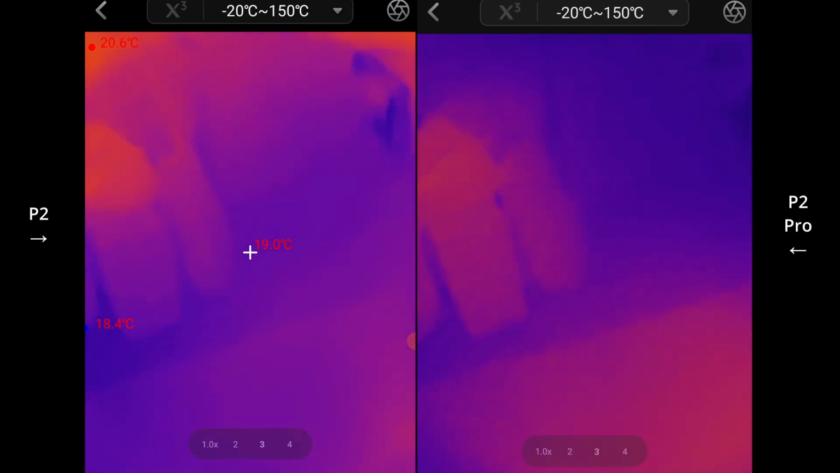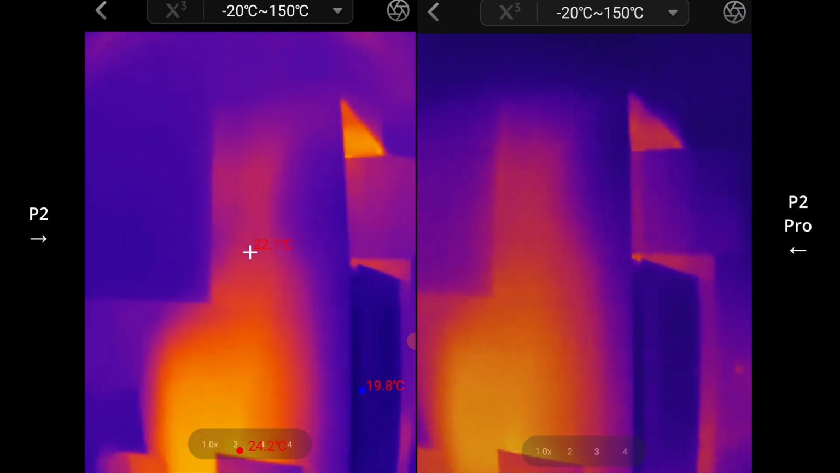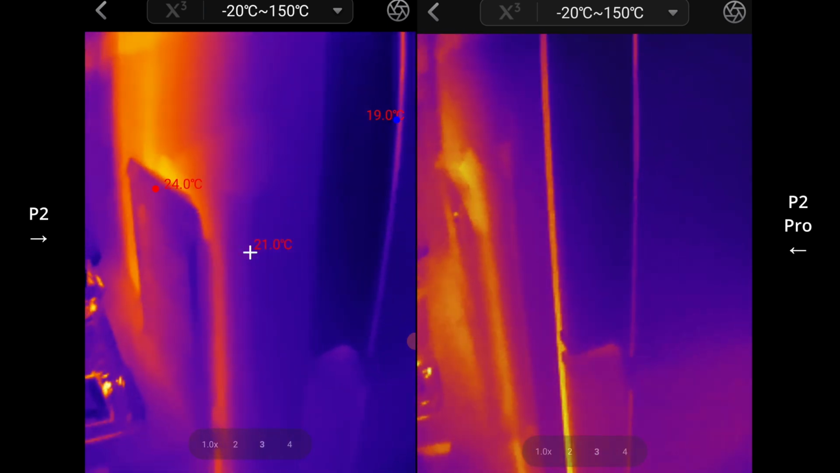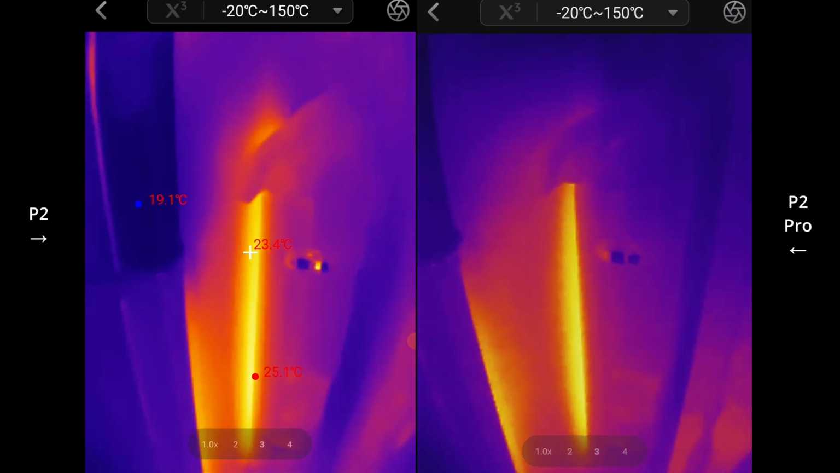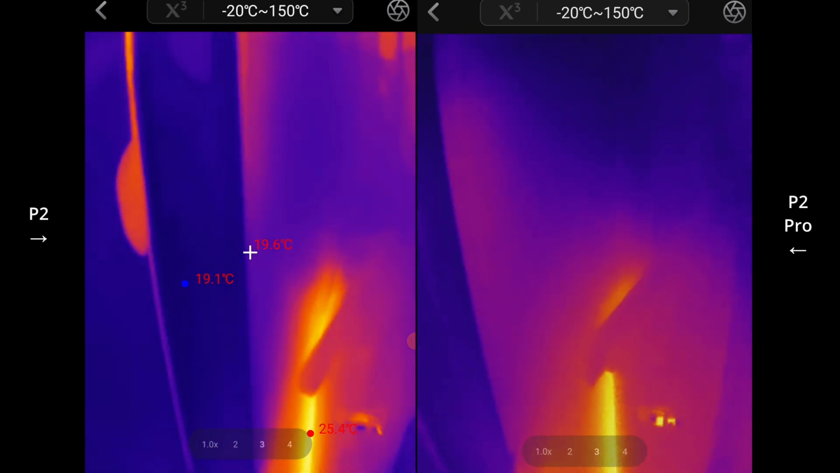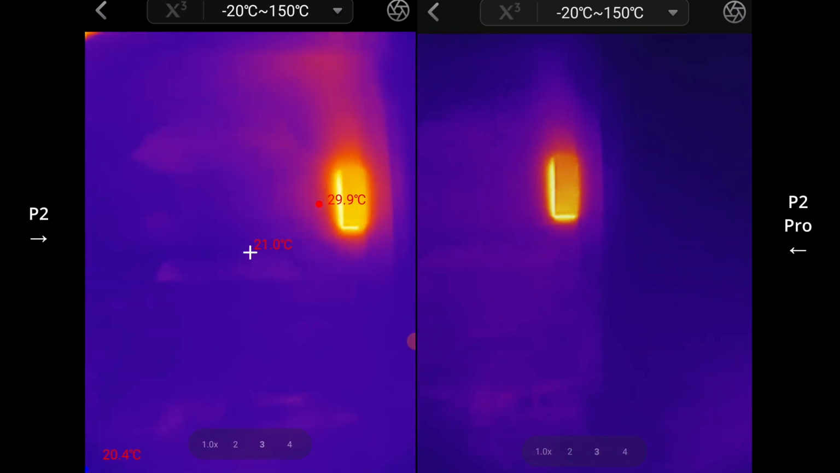Let's have a look over here. And there's my fridge. Pretty similar, really. At some points, I think one starts to look sharper, but I think it's just my mind playing tricks on me, trying to find some differences when there's not really a huge difference. I'll have to see how it actually looks outdoors though.